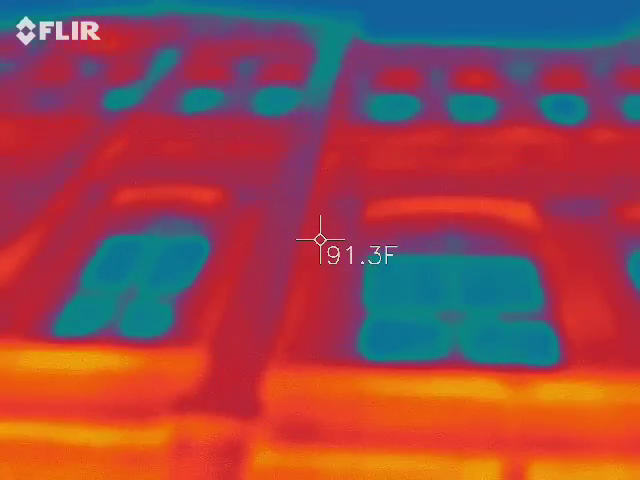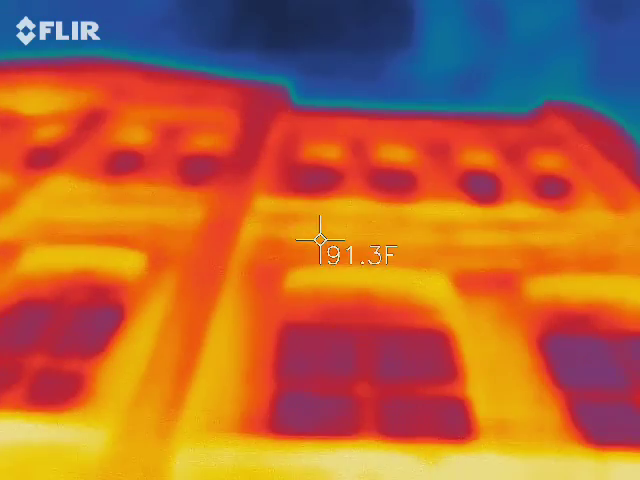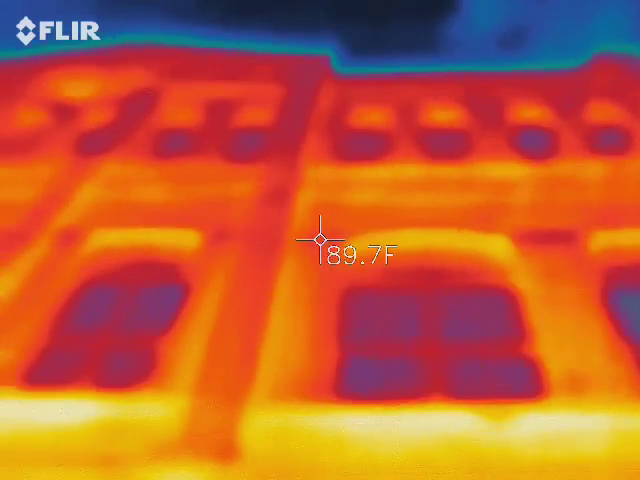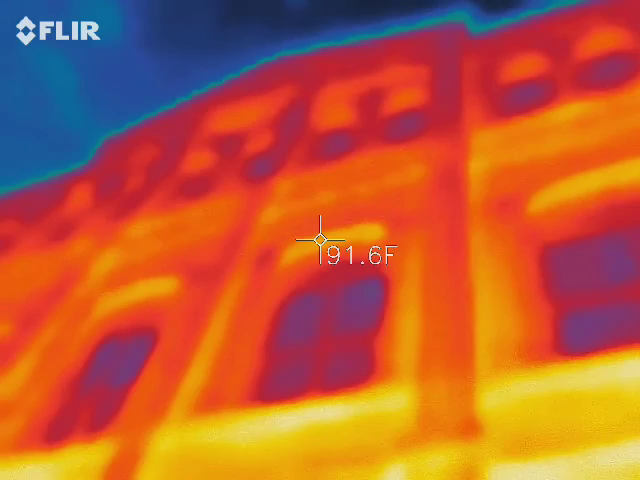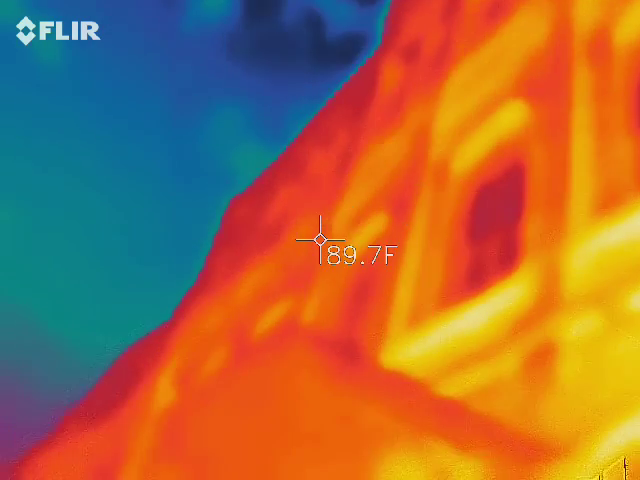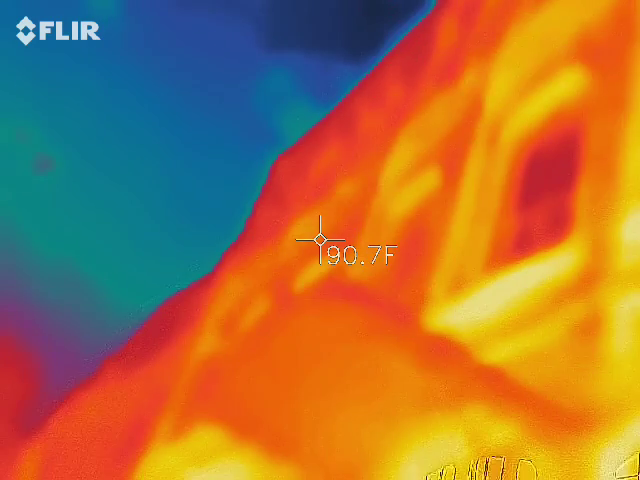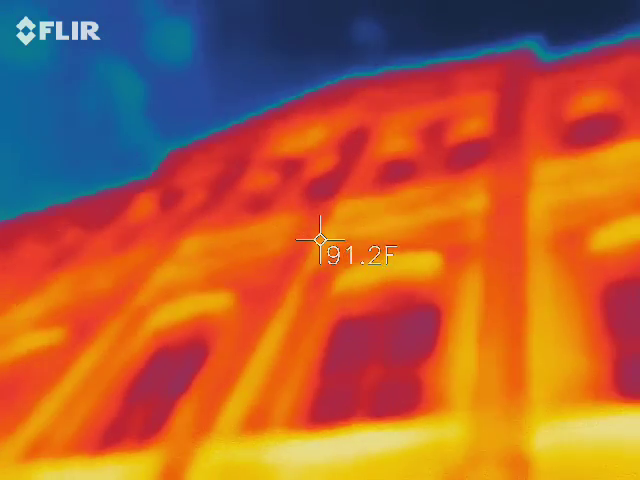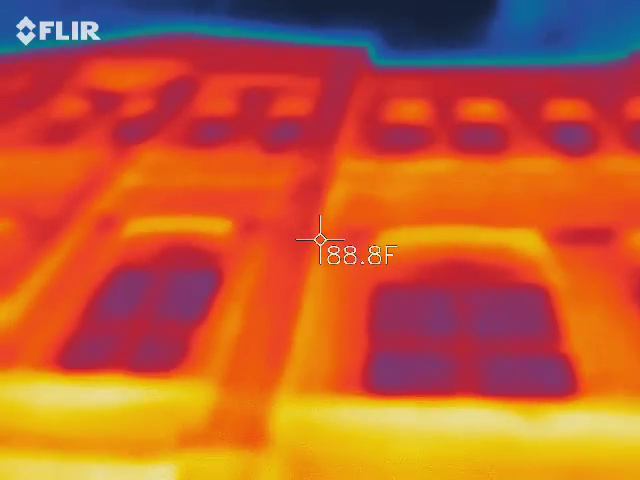Okay, now go to the stone that looks like a little down, down, down. All right, keep going down. Right there. What do you got there? 70. So you're going to get a nice full sweep there.